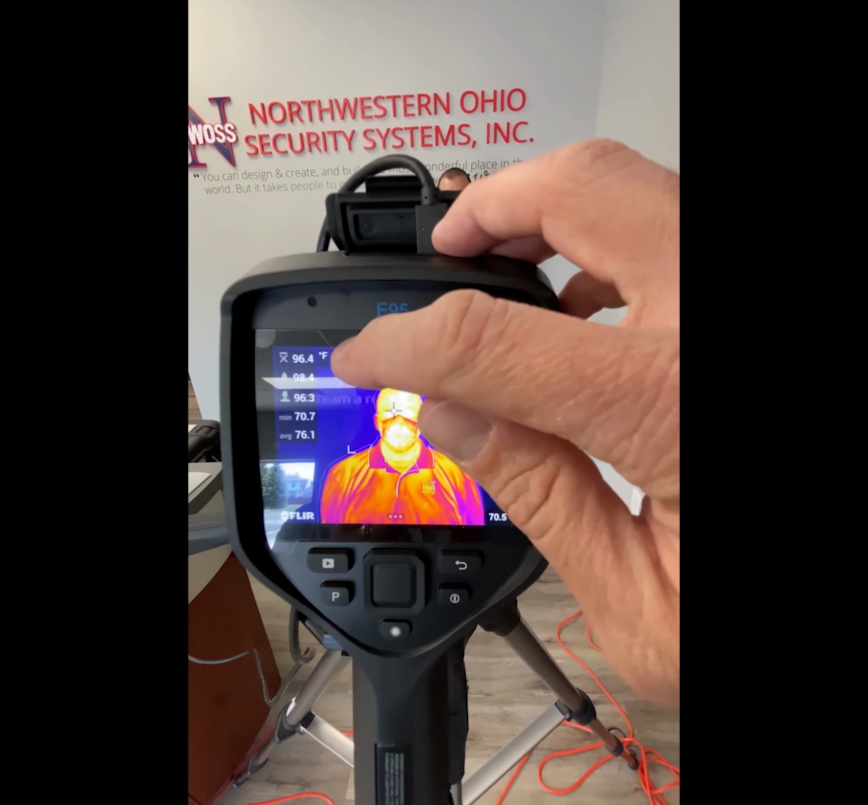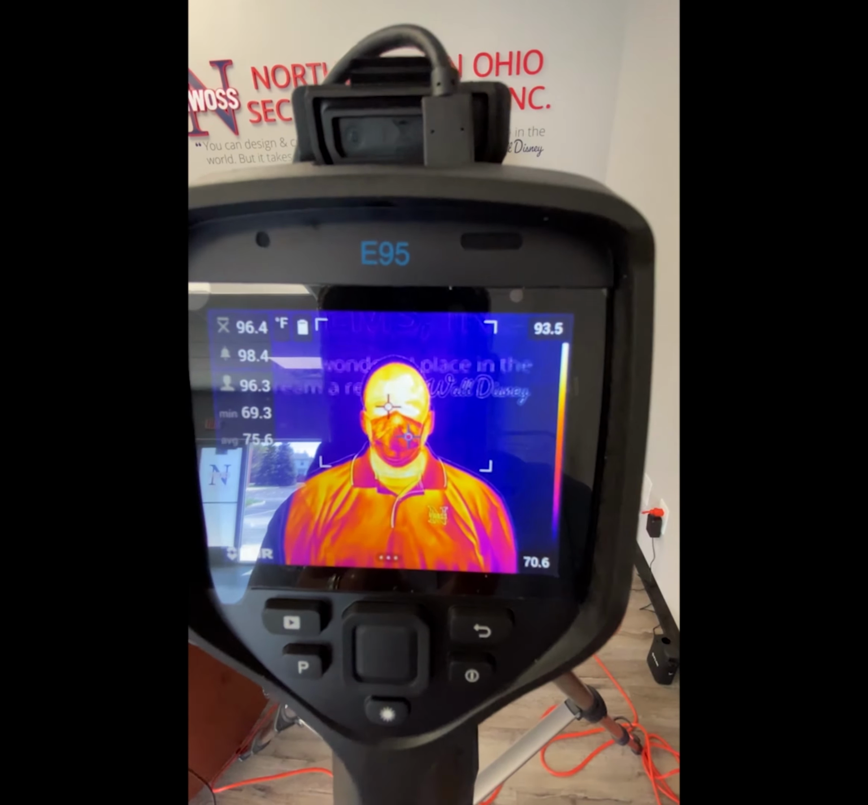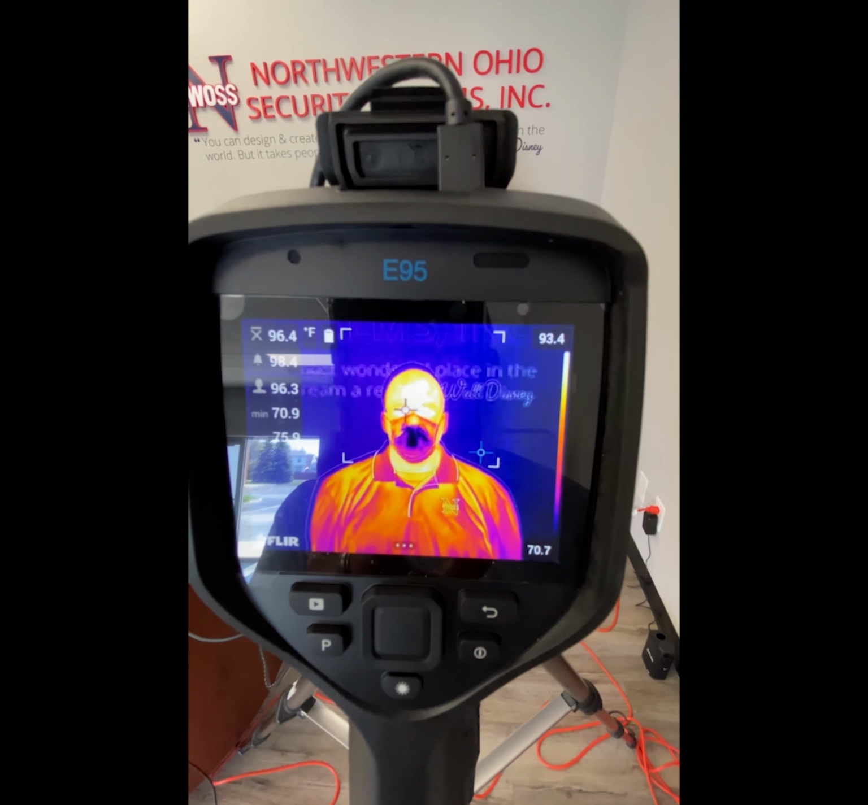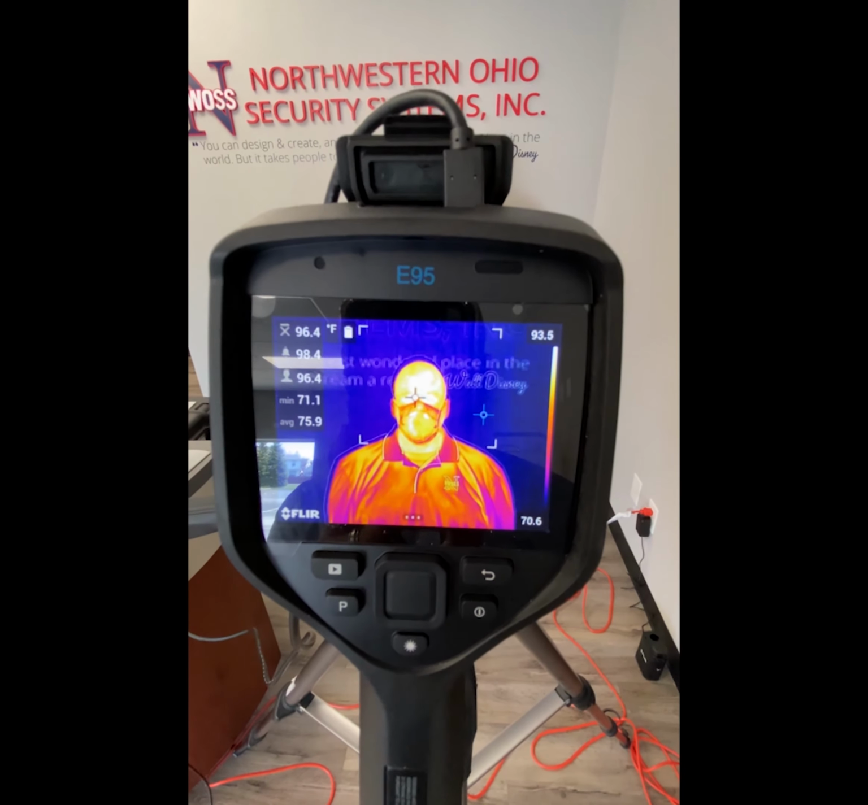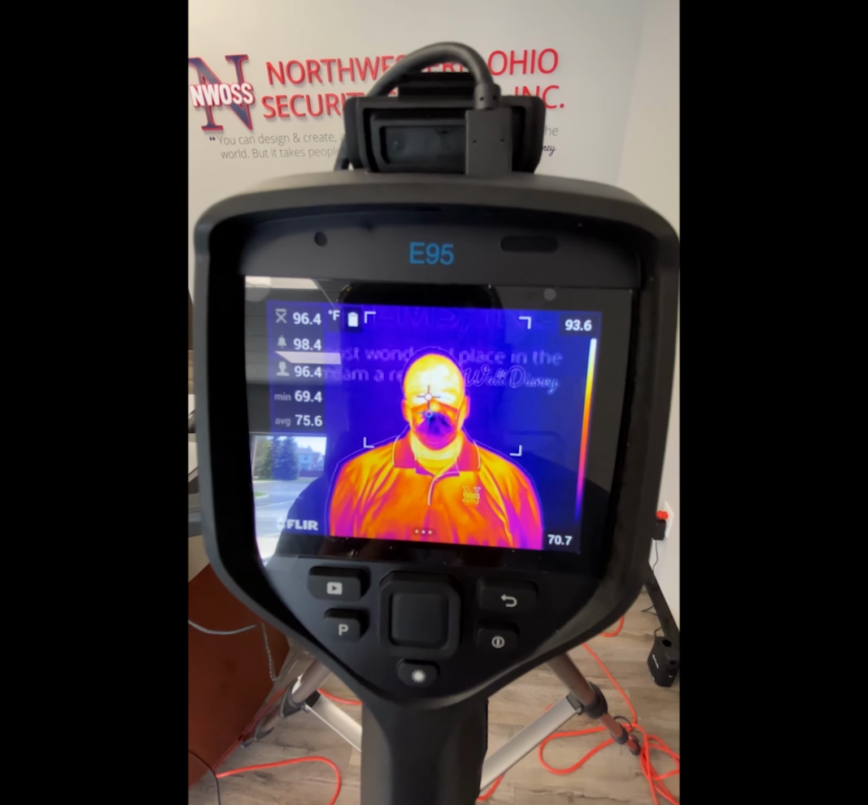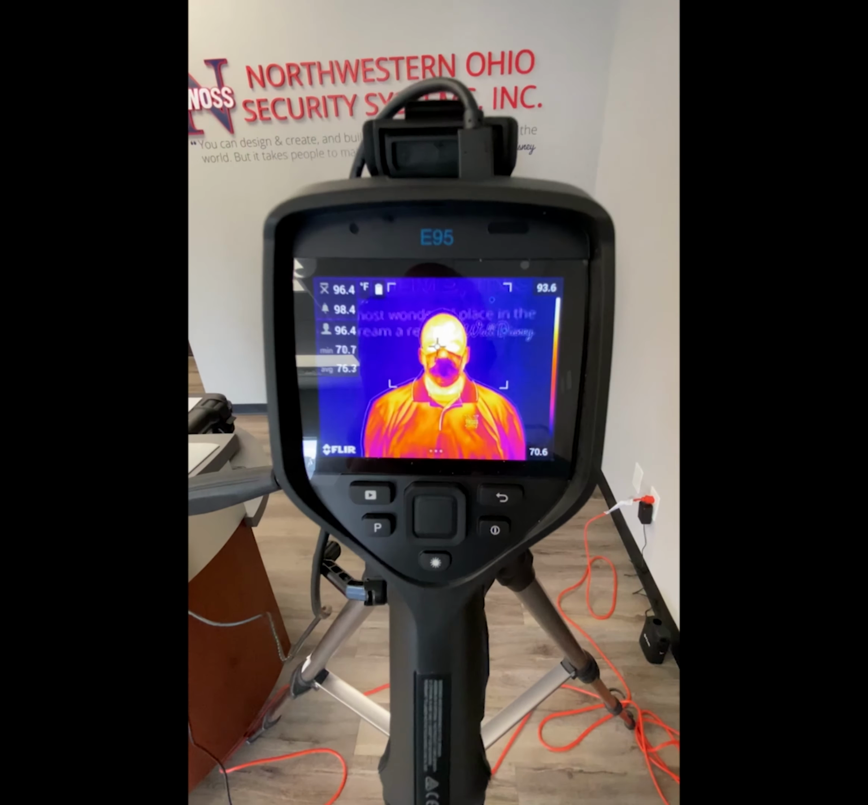Now you can see our alarm is at 98.4. And keep in mind, this camera is probably about a degree less. What it's gonna be reading is about a degree to maybe a degree and a half less than your actual body temperature. So at 98.4, if you're reading that on this camera, you're probably closer to 99.4 to 100, and you should probably be pulled out to actually have a real screening done.